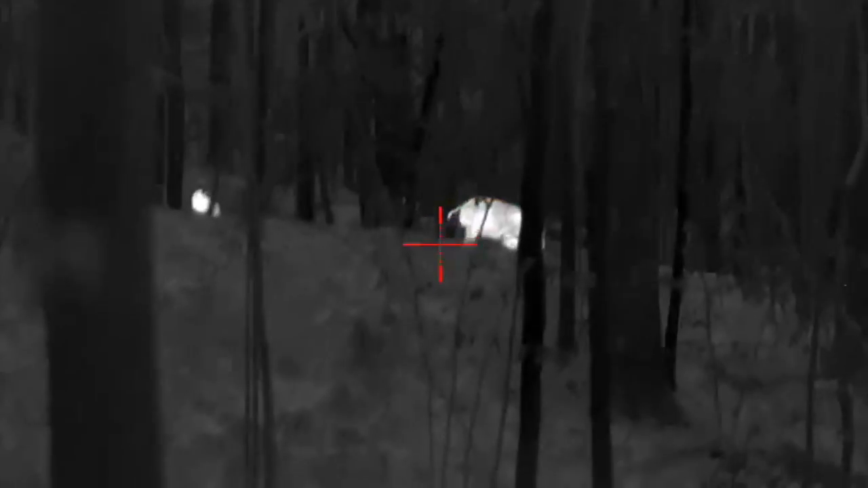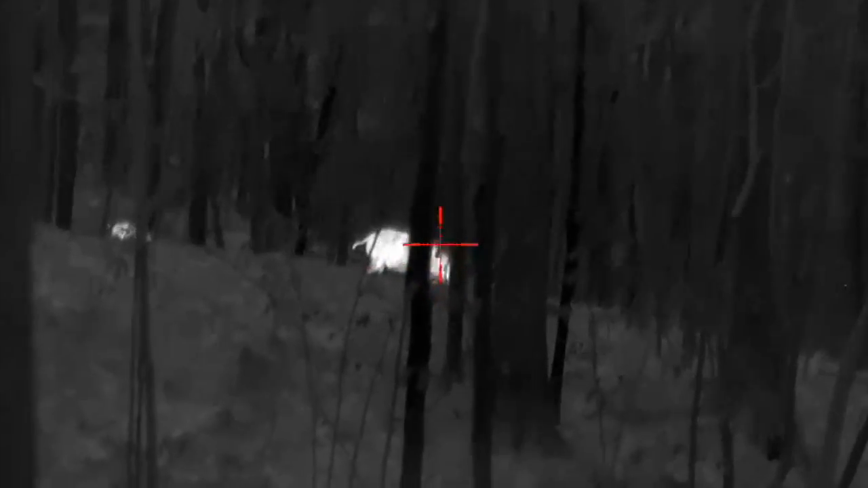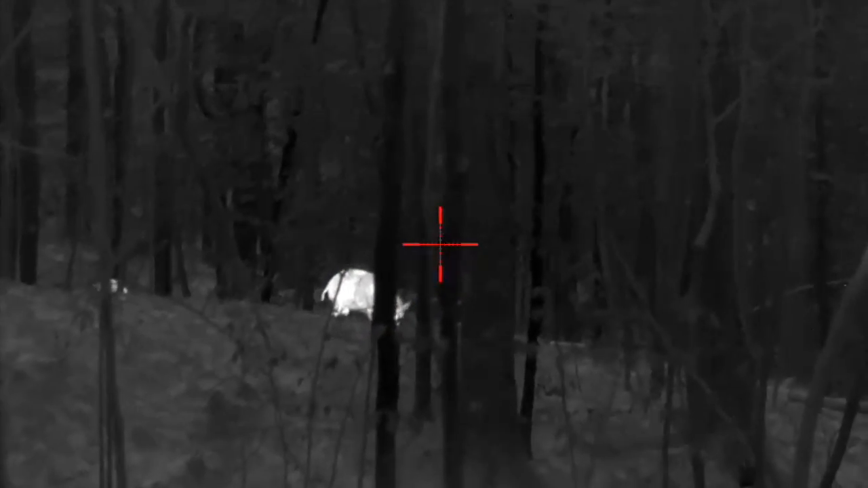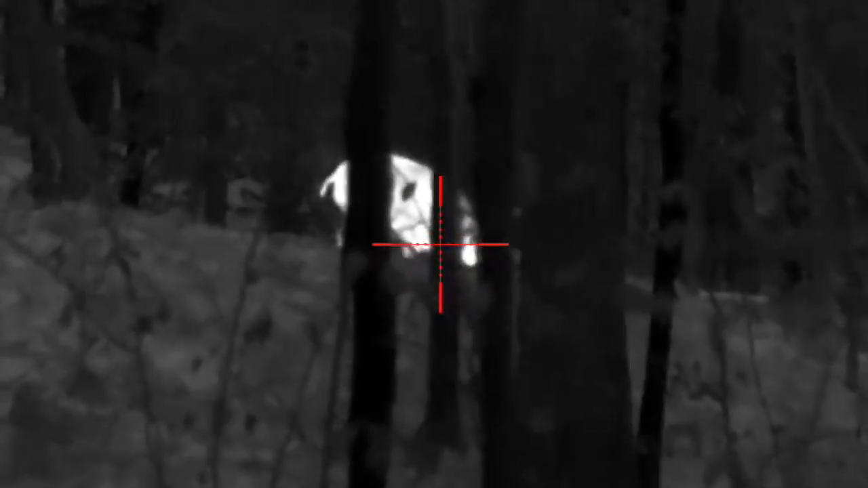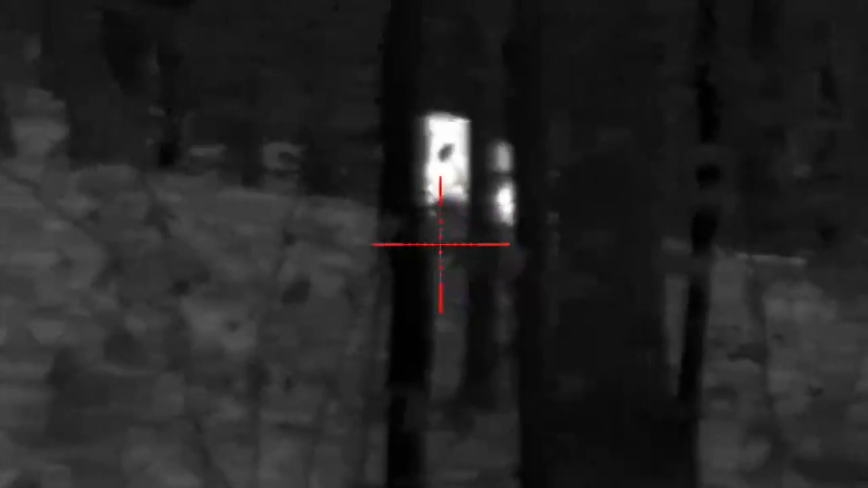As you can see, he was actually in a group of at least 3 hogs. I didn't even realize there was a third hog there until I was reviewing the footage later. Now, I could see this hog with my naked eye for most of this time, and I kept my attention focused on him so I wouldn't lose track of where he went, and I was only looking through the thermal when I was actually trying to shoot. Fortunately, he and his buddies were actively feeding, and I got a clear shot before any of them knew I was there.